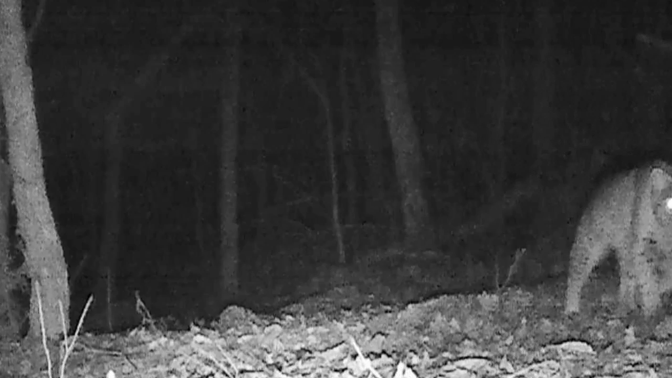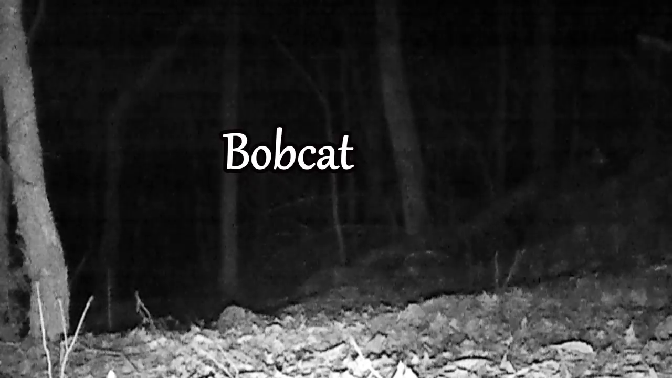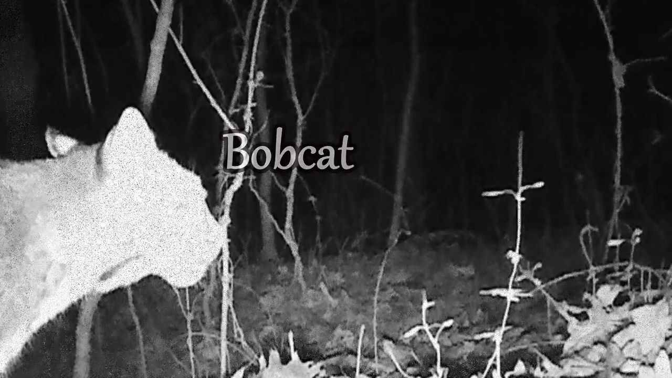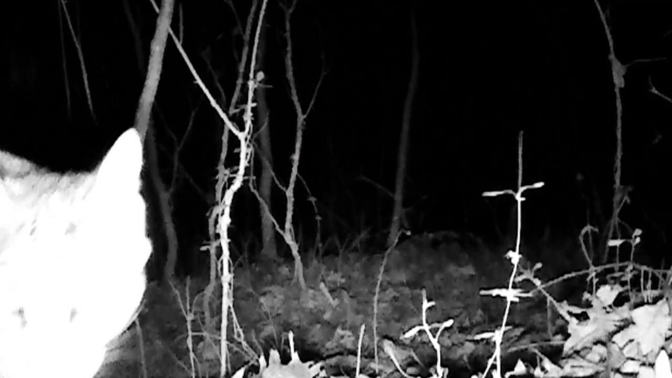But these other things out in these woods too at night. Caught a good picture of a bobcat this week, moving around. And a really rare picture, in front of the camera. This is a real rare one right here. This don't happen very often. He come right up to the camera, licking on it. Big, full-grown bobcat. Got a good picture of his tail, too.